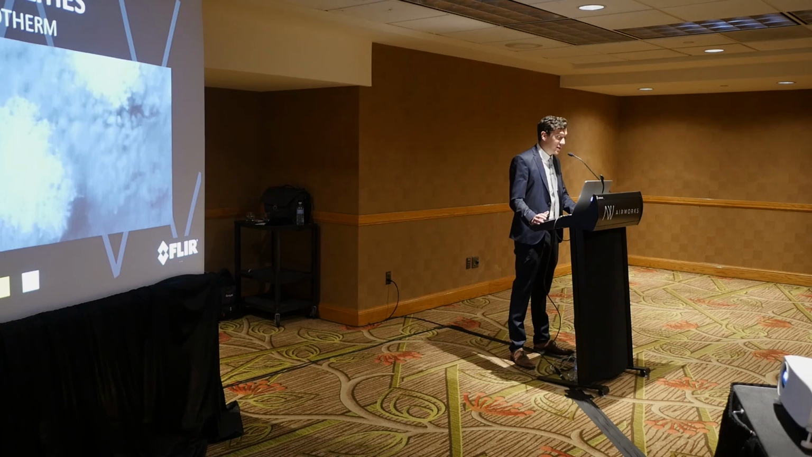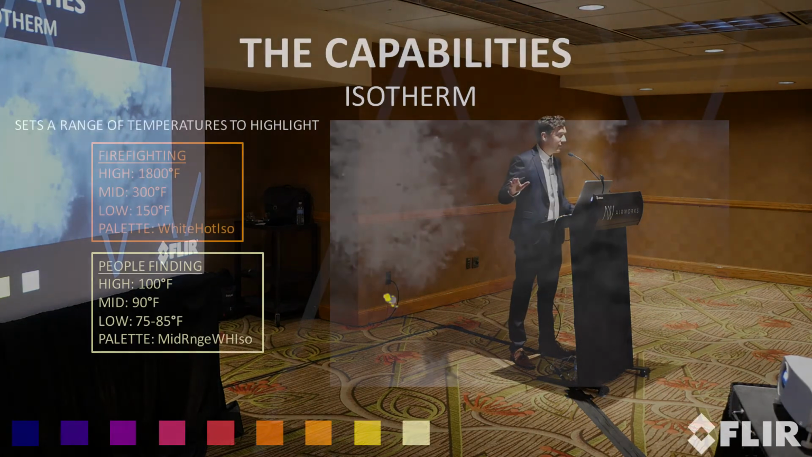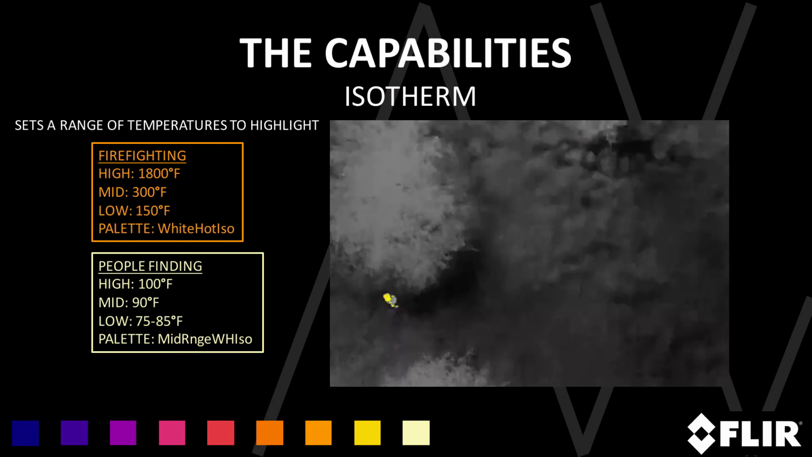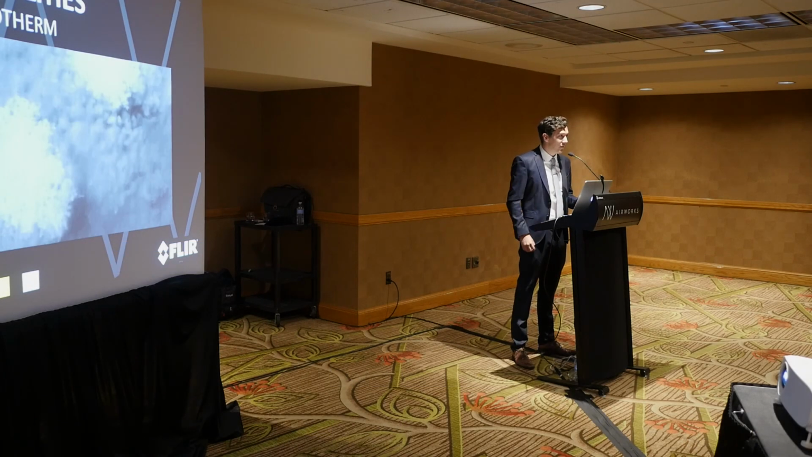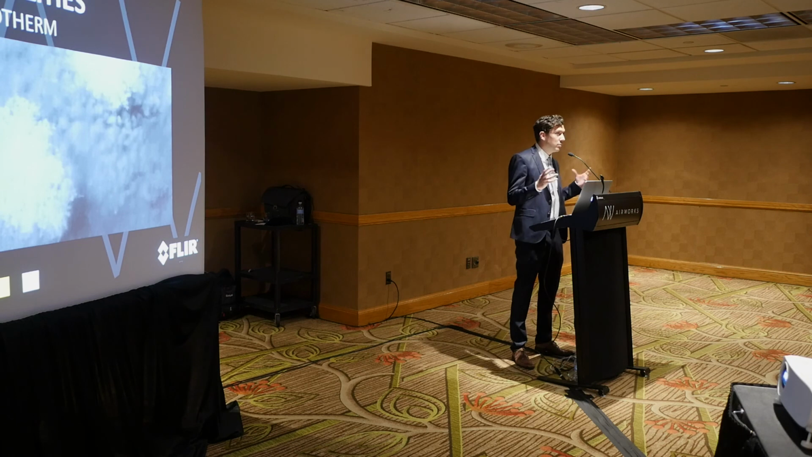According to Garrett, and he provided this information for me, for firefighting applications using isotherm, there are three areas that you have to fill in. You should be setting the high at 1800 degrees Fahrenheit, the mid at 300 degrees Fahrenheit, and the low at 150 degrees Fahrenheit. The reason for this is that at 150 degrees, you should be extinguishing everything that falls at that parameter or higher. Everything else will be showing red.